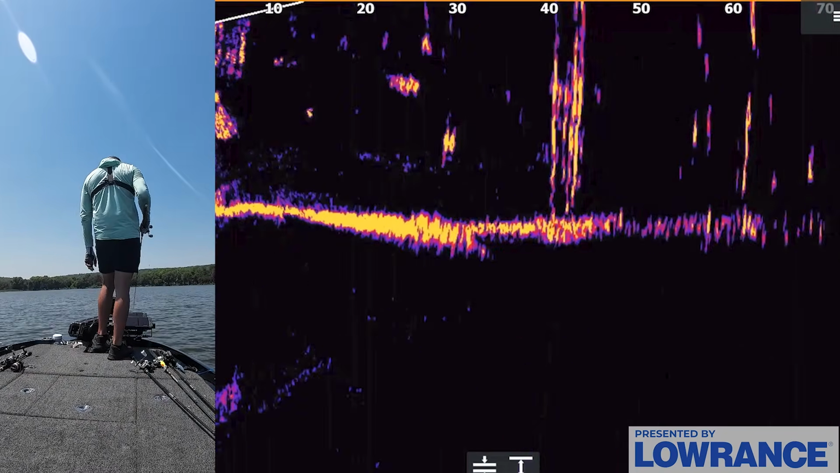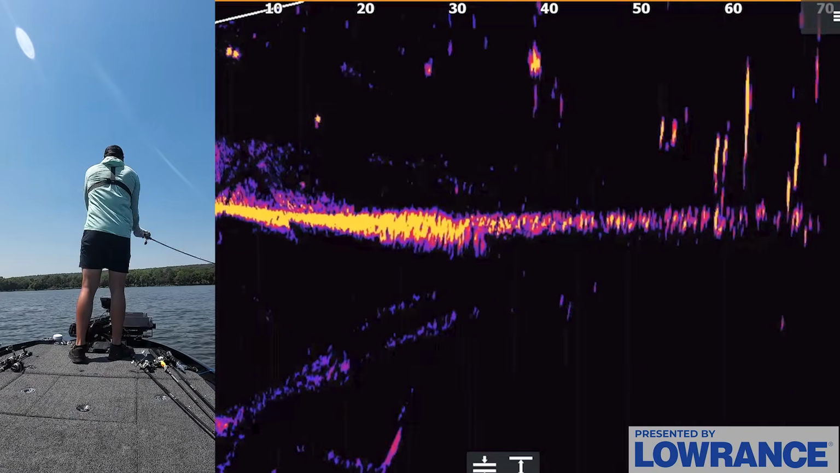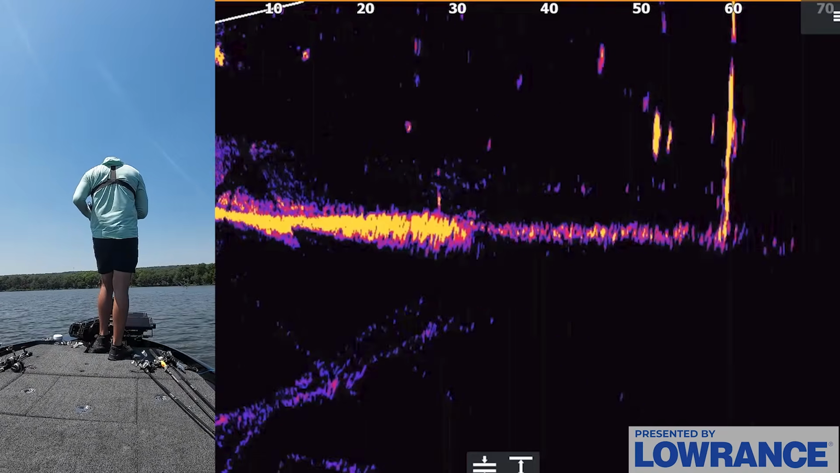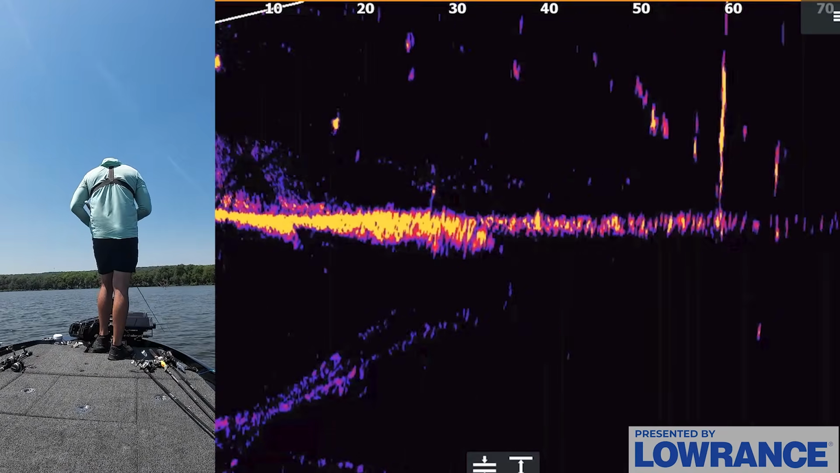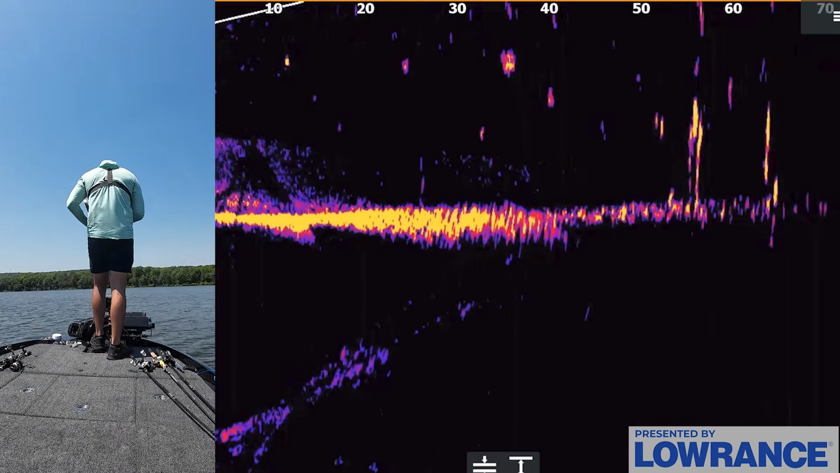Okay, we have a pretty good fish here, about 60 feet. So let me walk you through this retrieve. There's actually a couple of them over here. What I'm going to do is fire this bait out there, let it hit the water, and then try to find it on active target. A lot of times it takes a second to figure out exactly where the bait is, because there's a lot of stuff happening on the screen. But once you find it, it's at 60 feet right now.